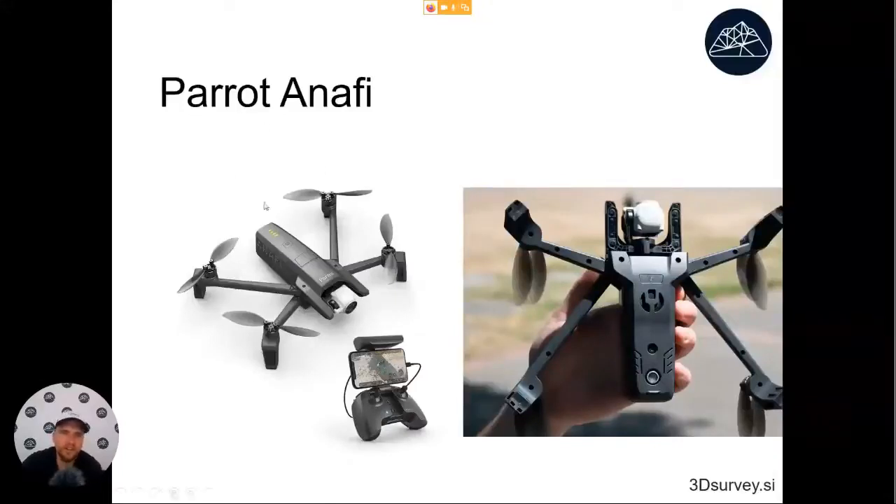These ones are not so widely used, so they don't have any of those kinds of limitations inside. It also has a rolling shutter camera, so with this one you will also probably need to set up a few more ground control points.